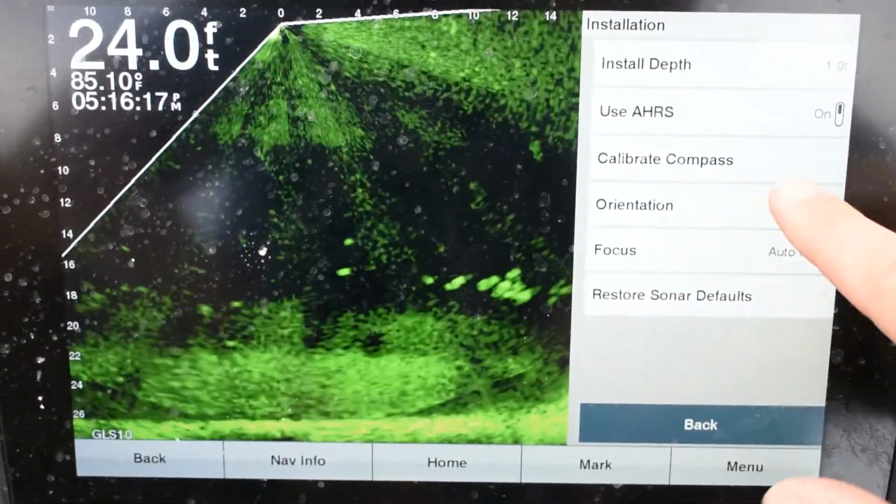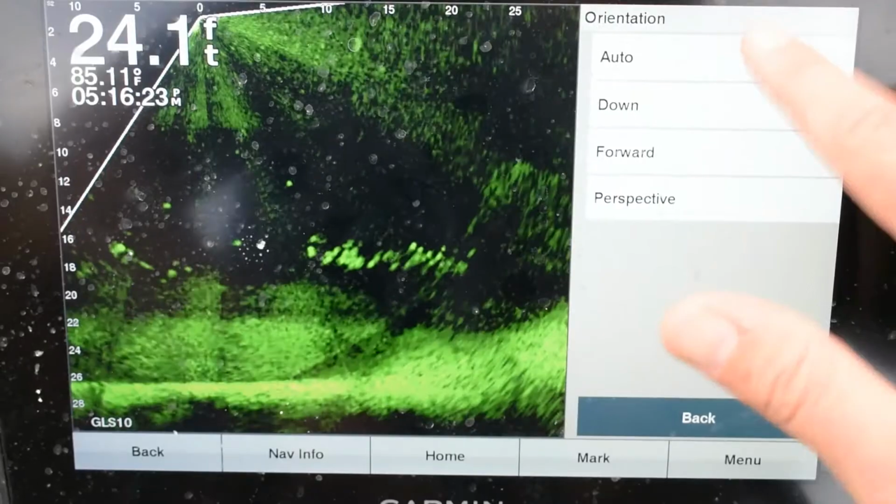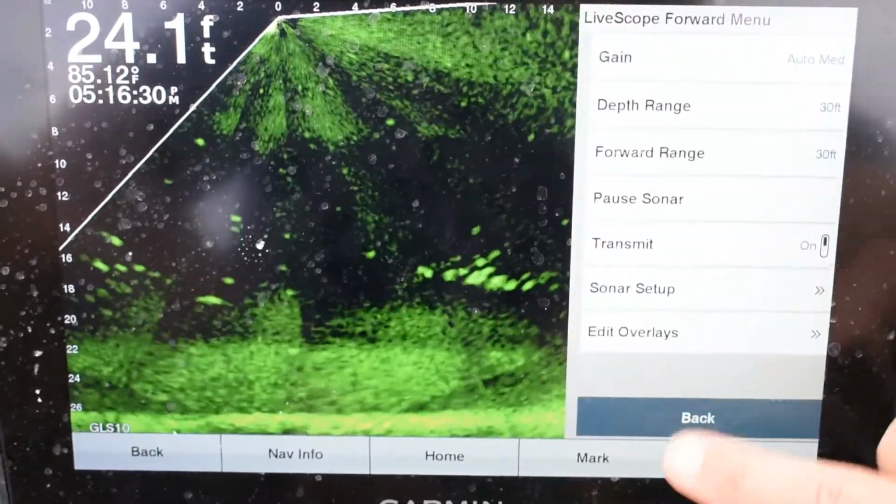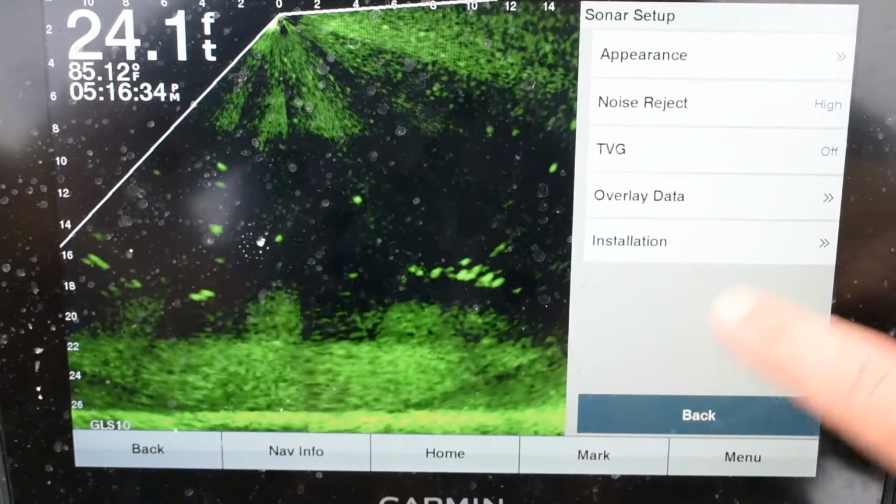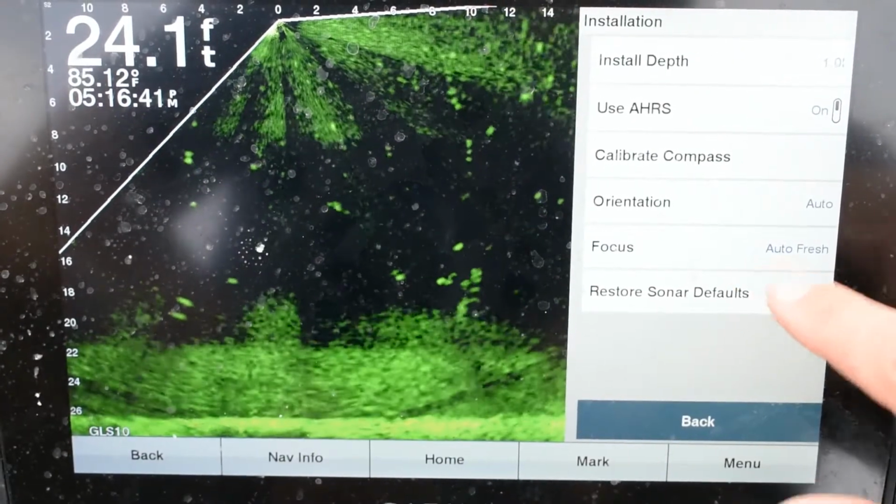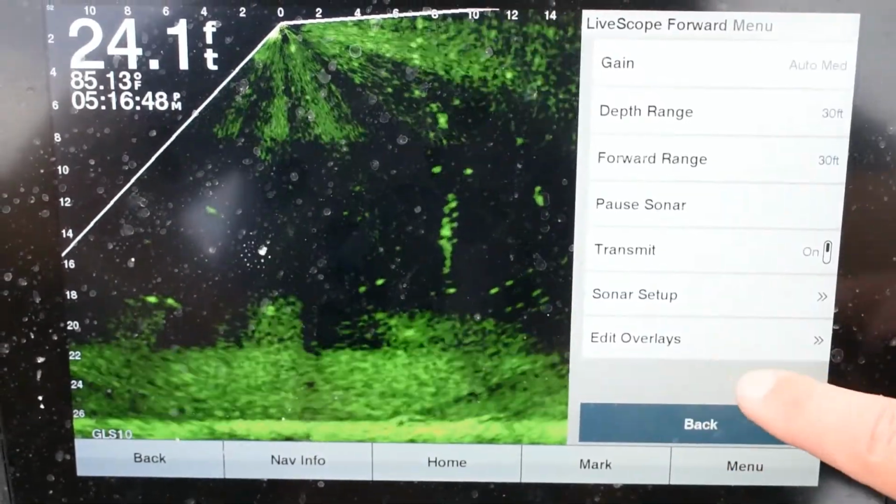Then your orientation. Of course, your orientation, you want forward. A good way to make sure that you have your sonar set up correctly is you put it on auto. And if it changes to anything other than forward, then you know you have it set up wrong. But I change mine between perspective and forward view. So whenever I'm going to be crappie fishing or I want to use forward view, I like to just go ahead and have the orientation to forward, and then I'll manually change it if I go to perspective mode.